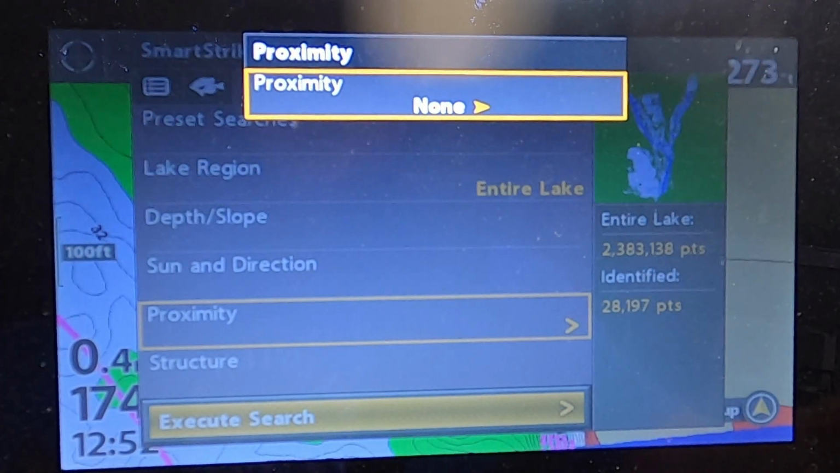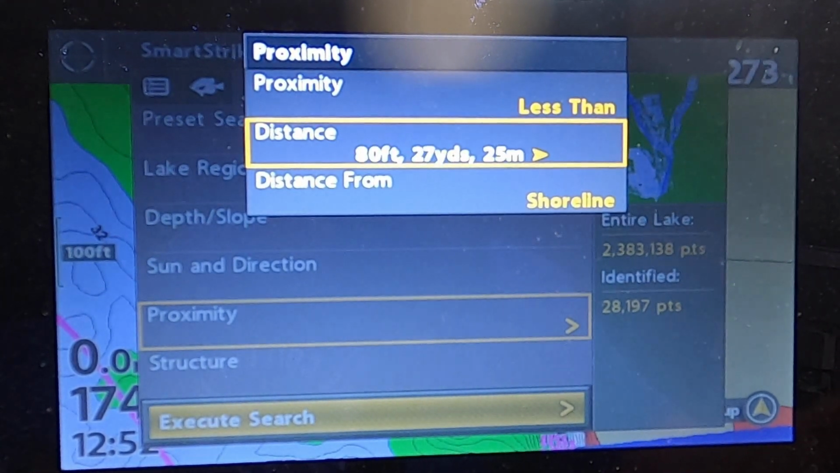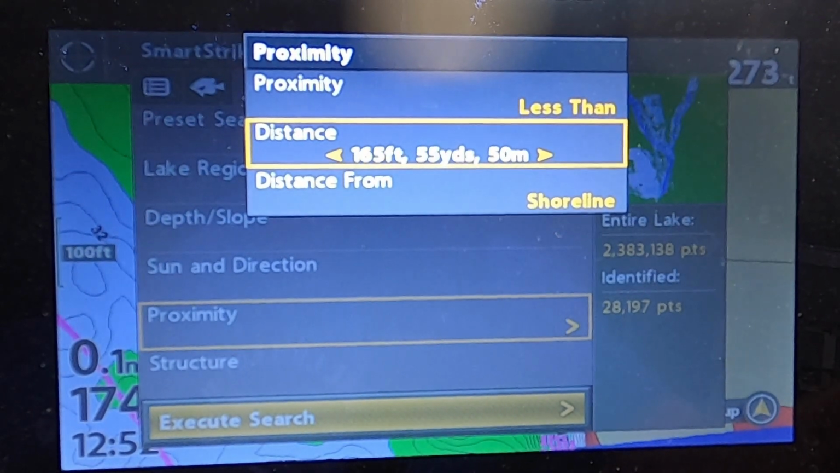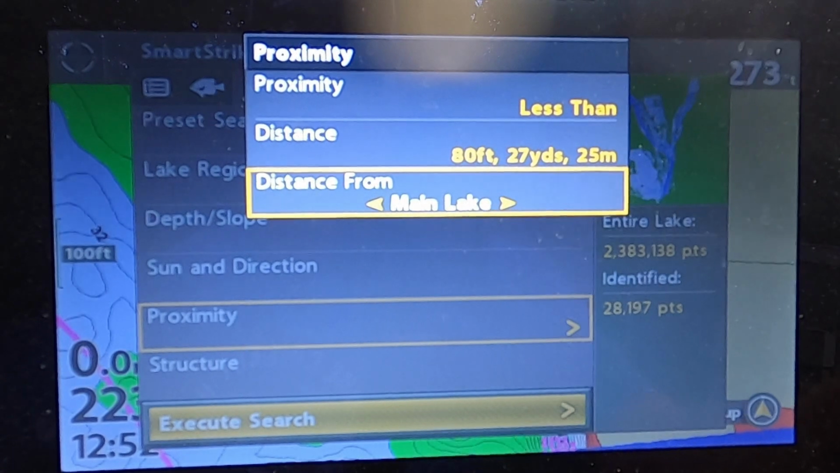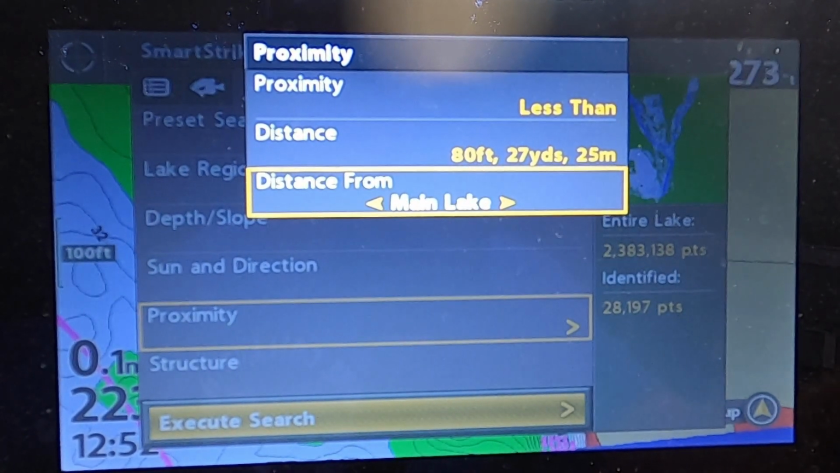Proximity, none, or distance from shoreline. So you can say 80 feet, or 165 feet. So 80 feet from the shoreline, or a boat ramp, vegetation, shallow areas, deep areas, base drop-offs, or points. So inside bends, ledges, inlets, bays and coves, main lake. So we'll just keep it on main lake for now.